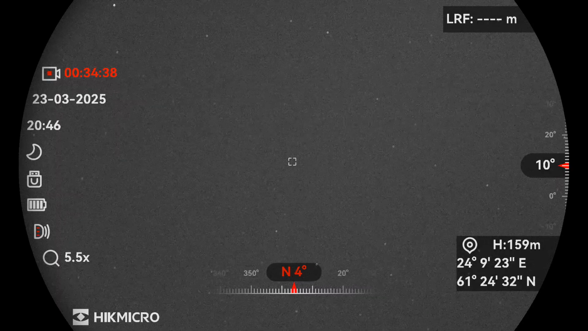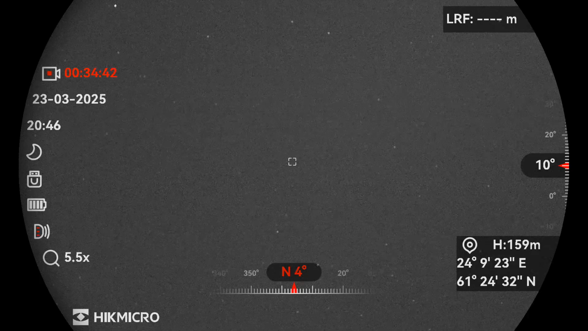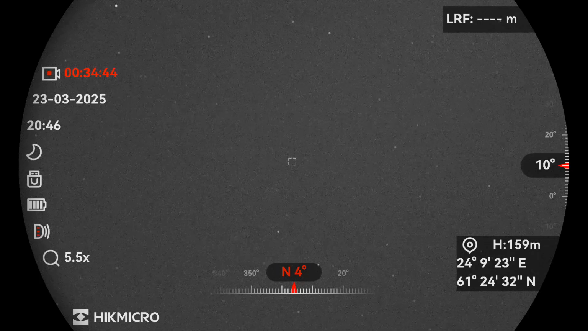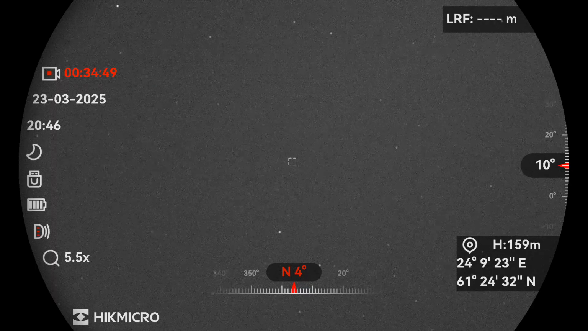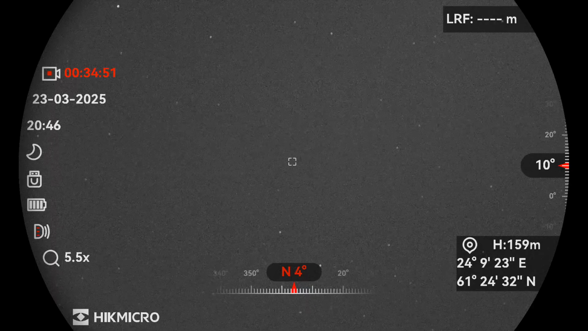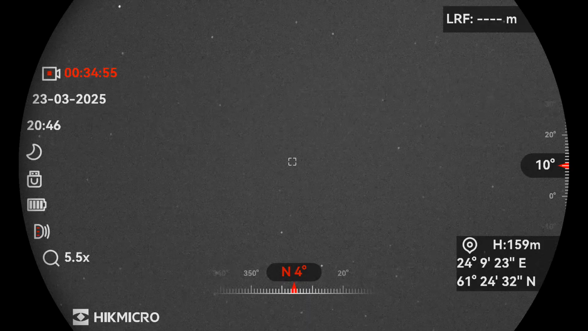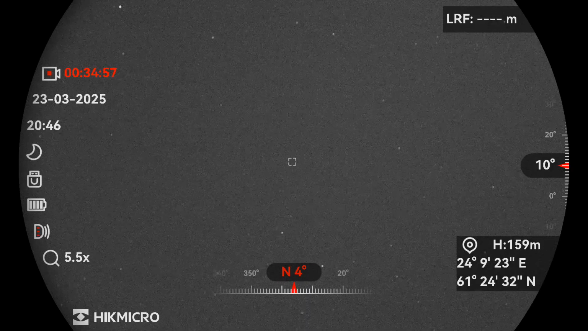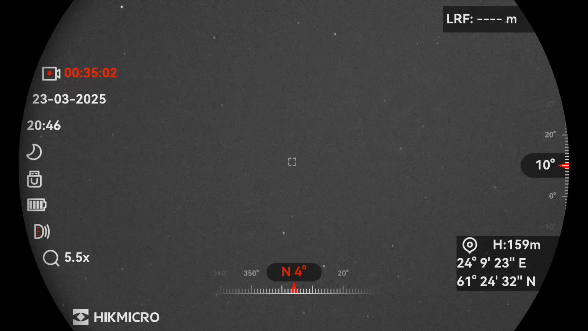Then as you draw nearer to the Earth, show them the area of the continent where you are located. And drawing closer still, the exact specific site where your research team is working.